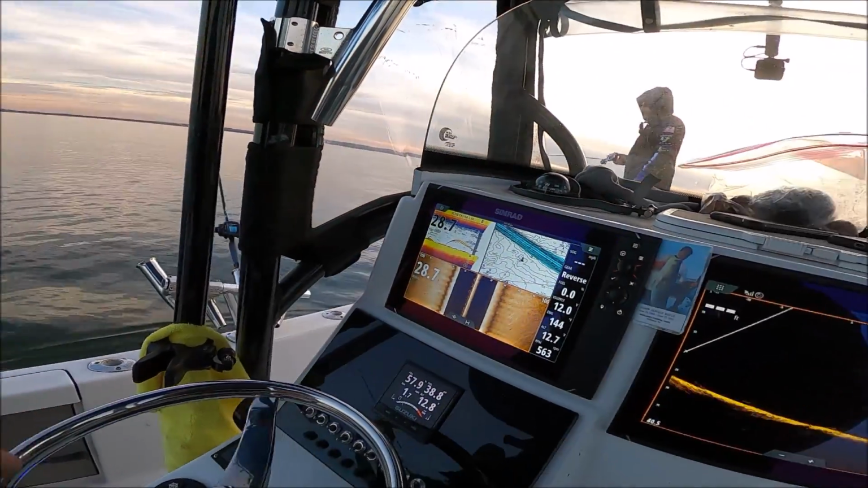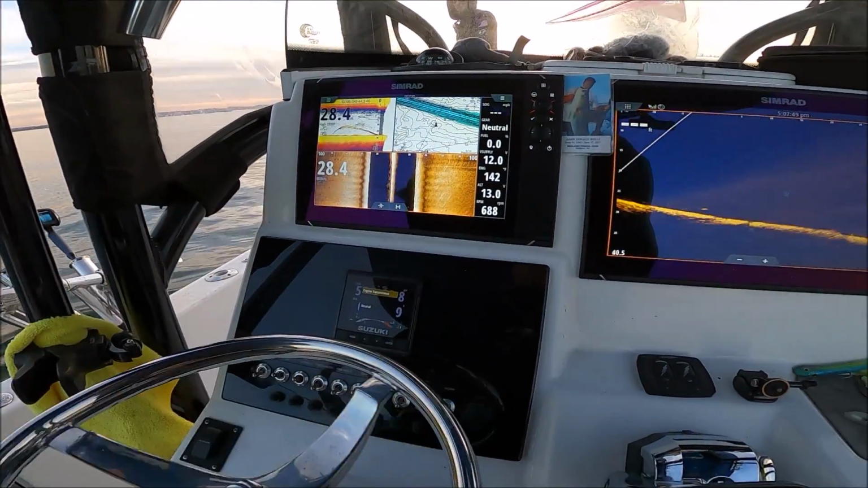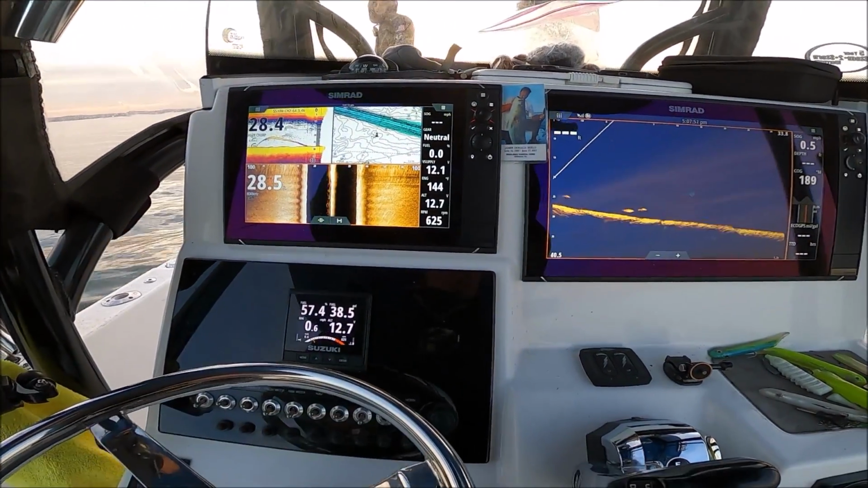All right, line's in. I'm feeling like hard thump, but not really. Oh yeah, they're under the boat already. Look at it.